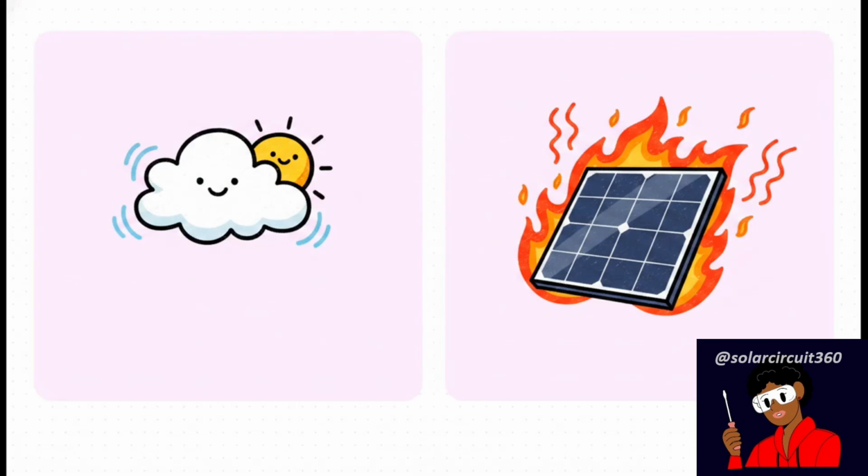So here's the really crucial takeaway. A pleasant 30 degrees Celsius weather report, a perfect summer day, right, can easily mean your panel cells are up there literally baking at 55 to 70 degrees. Relying purely on the ambient air temperature completely hides the fact that your panels are just sweltering. And this creates a massive power derating, even if the sunlight itself seems incredibly strong and perfectly clear.